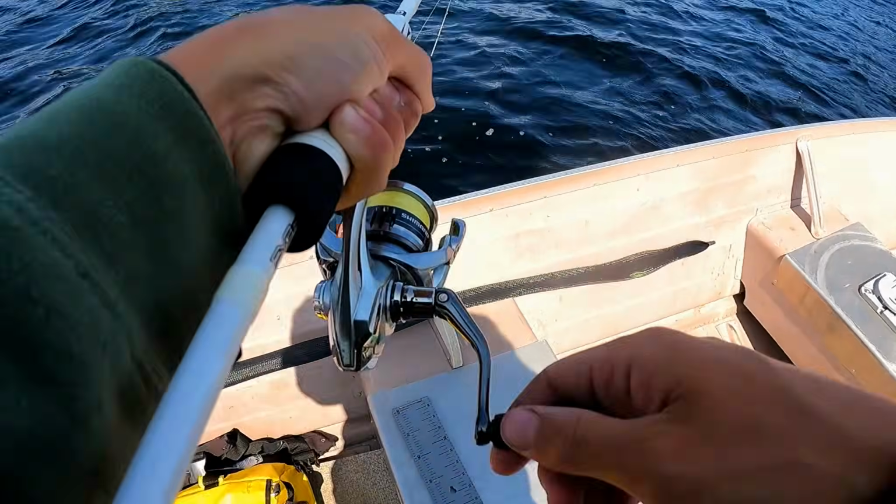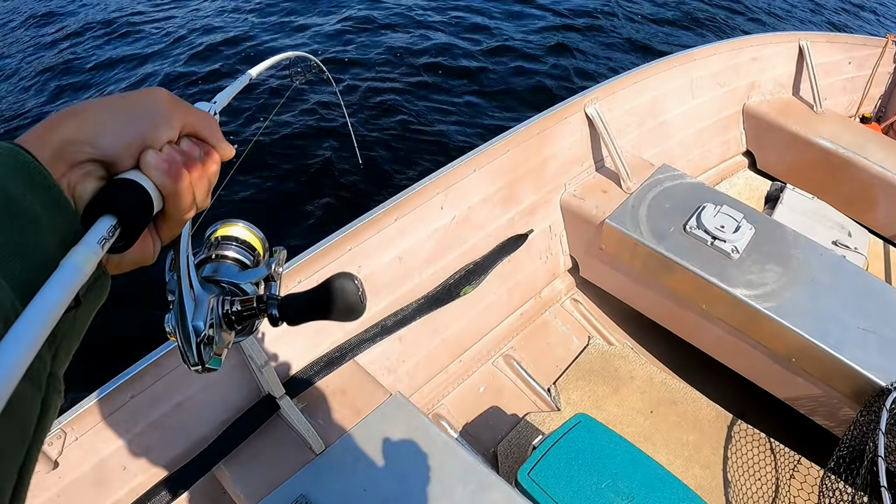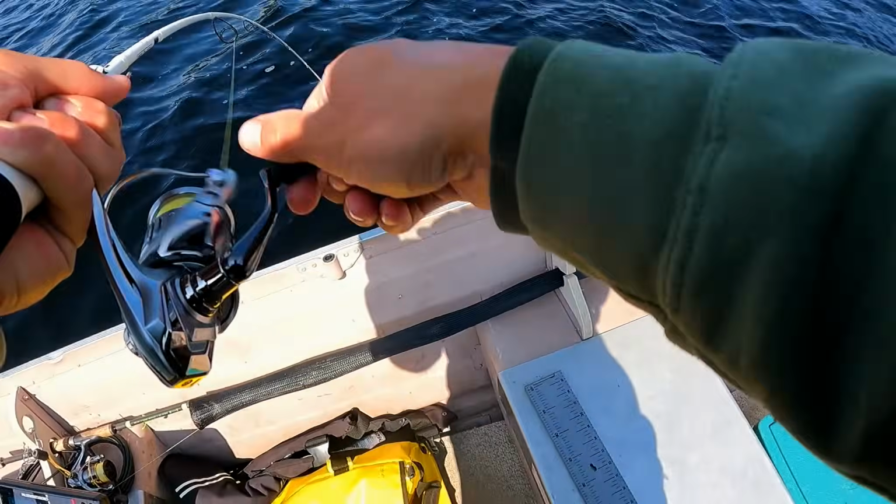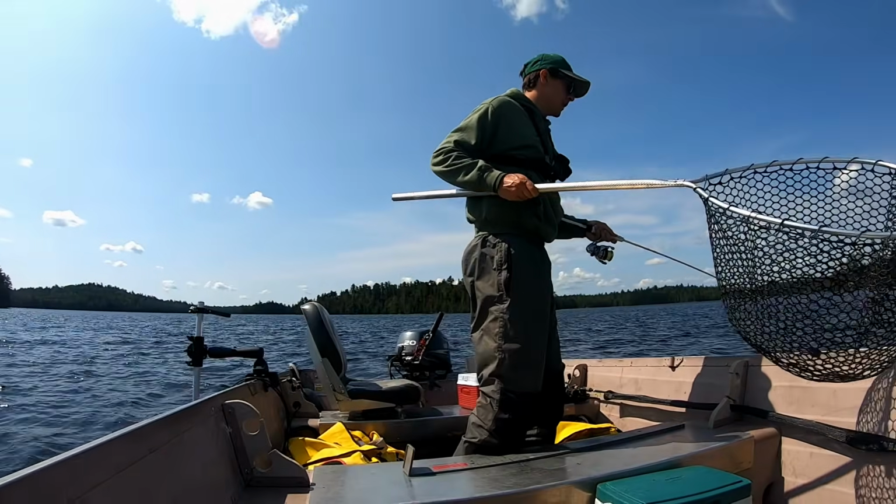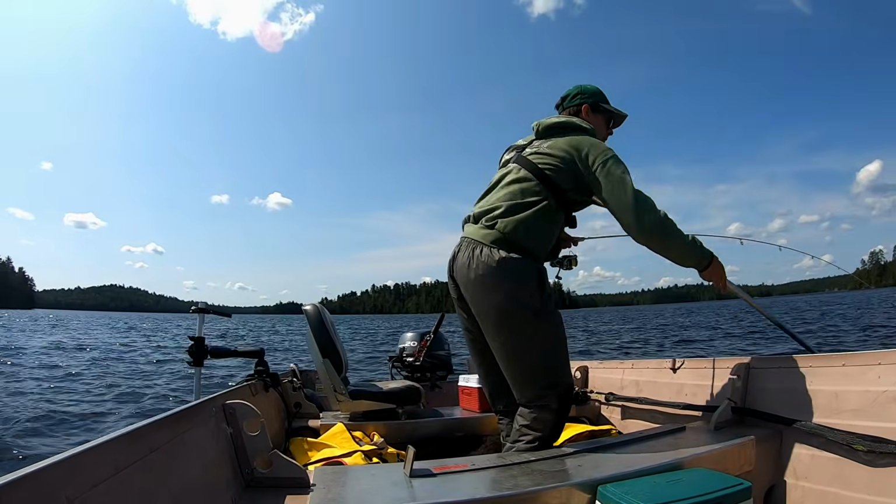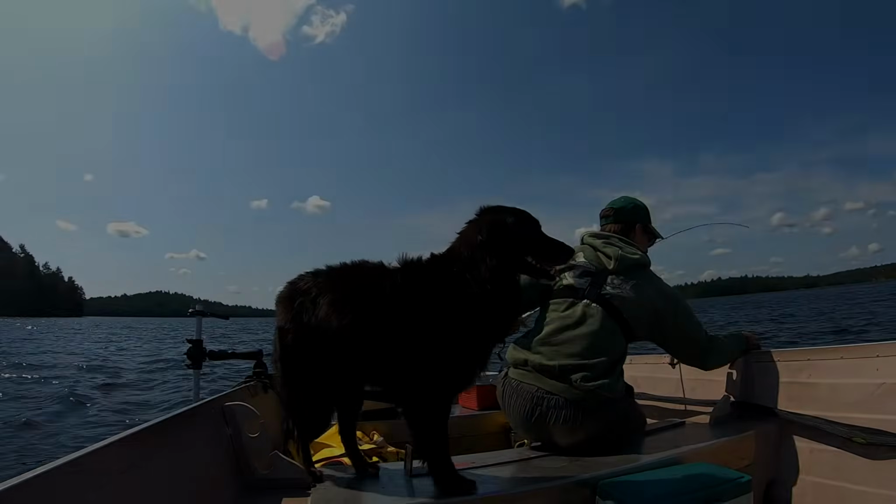And that's another good walleye. And he ate it right off bottom. That's a good fish. All right. Ooh, that's a nice fish. There we go.